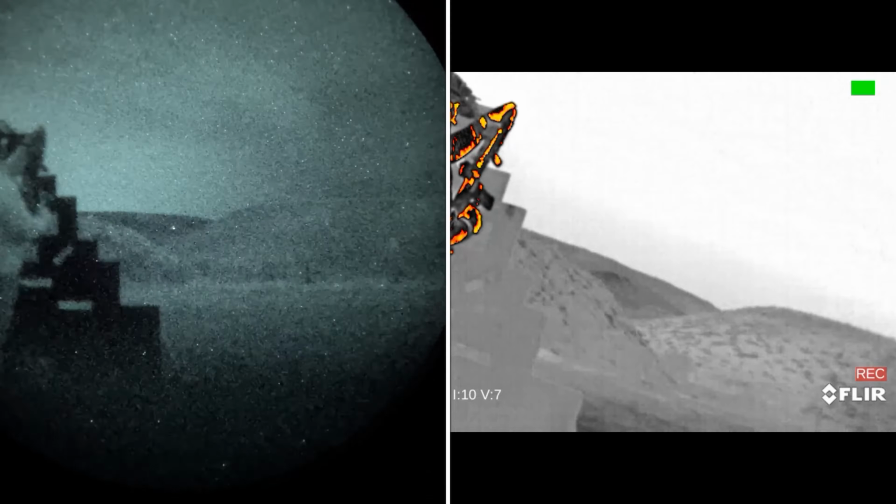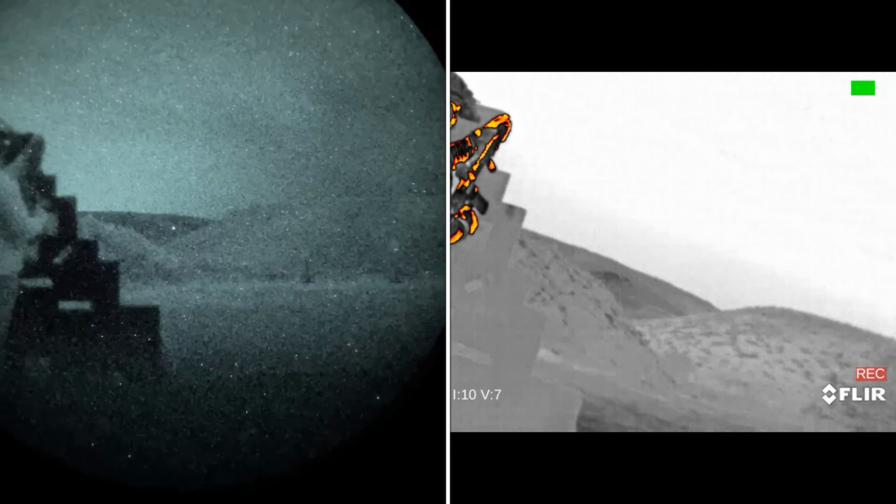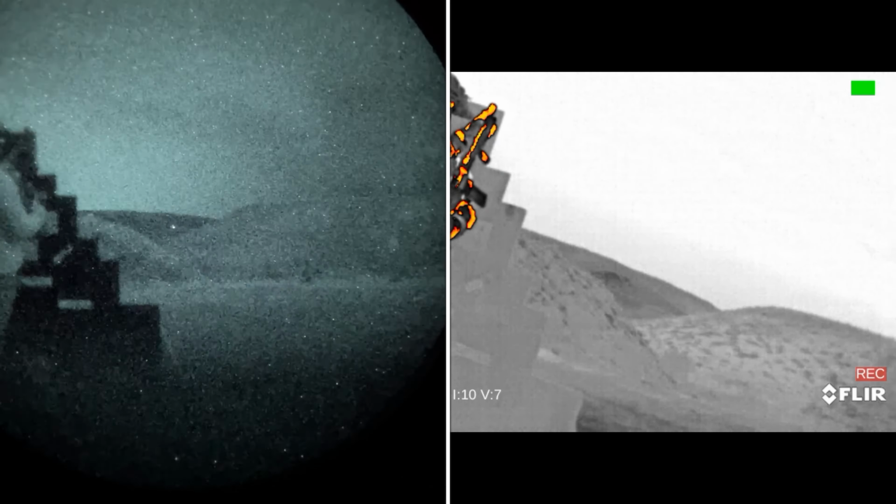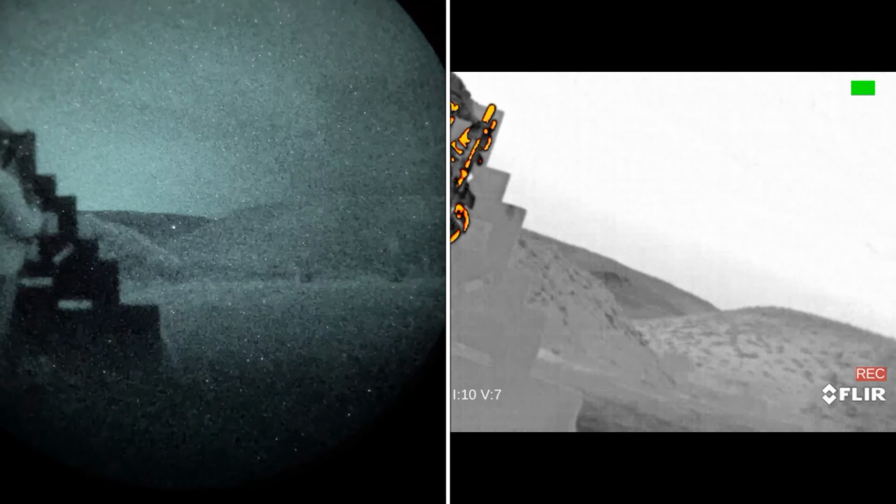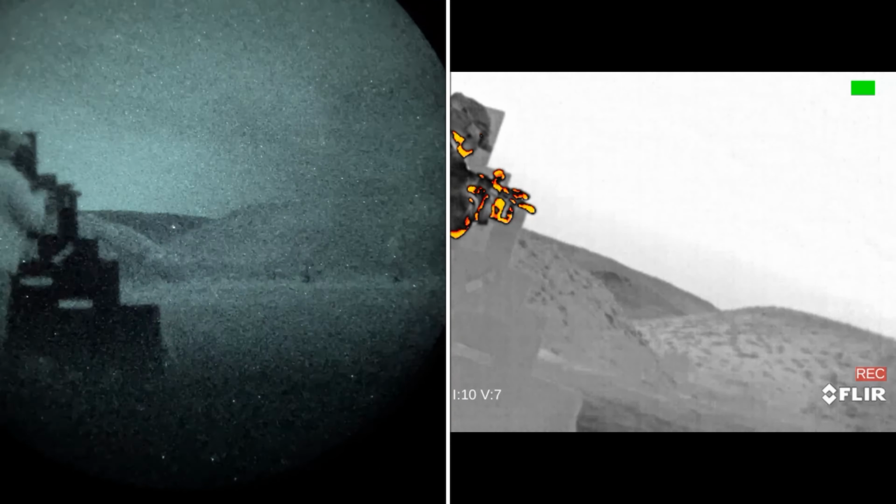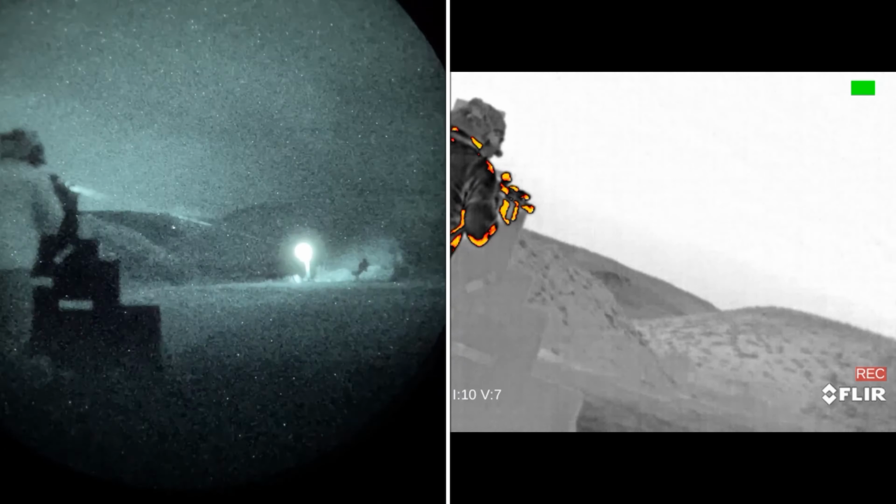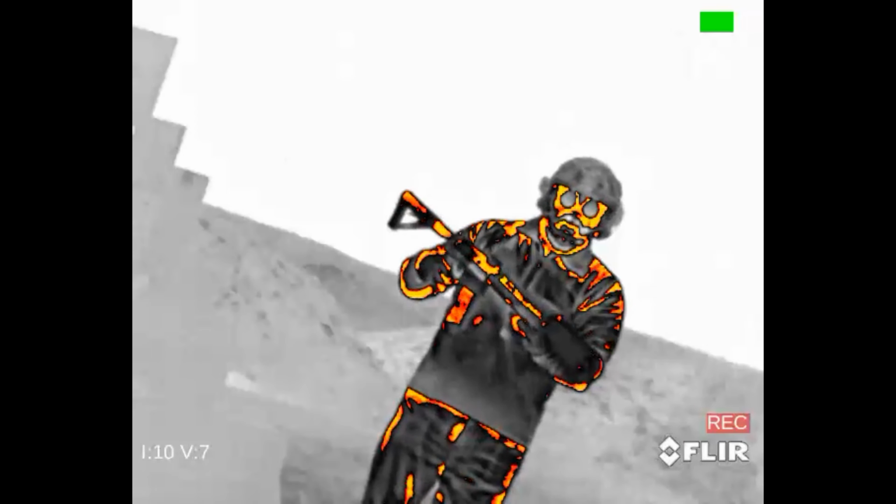Once I suppress the Mark 18, the signature changes in both the FLIR and the night vision for all of the rounds except for the first one. In the first round, you still get that auto-gate flash out of the suppressor, and then from there, night vision doesn't have to auto-gate anymore. And if you caught the very end of the thermal image when it was suppressed, you can still see the muzzle blast. It's just not as evident.